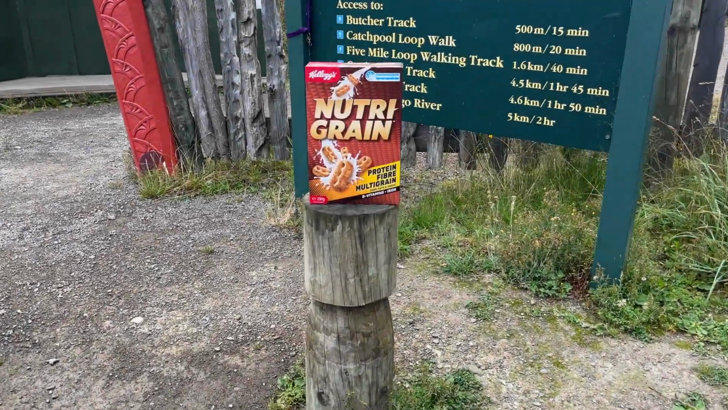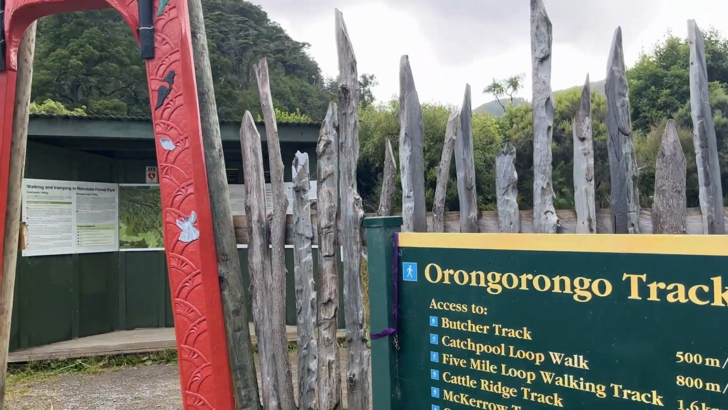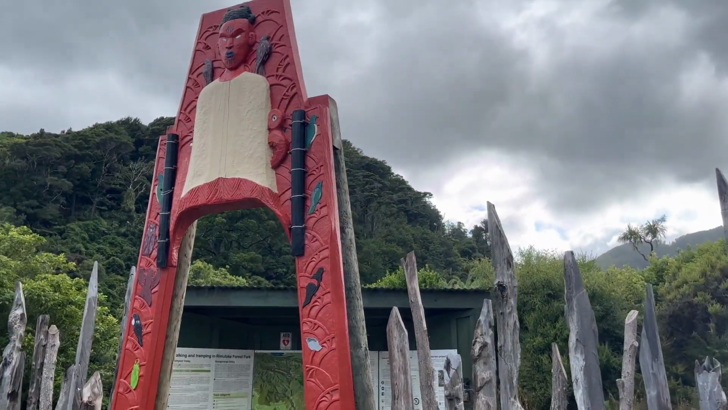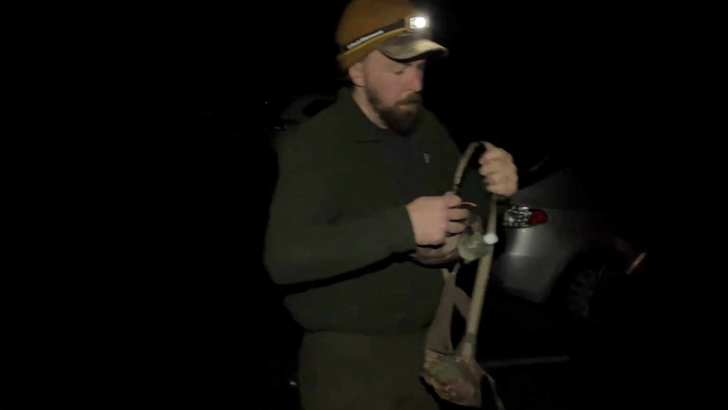Last time on the trail cam mission, we wanted to find out the age-old question: what happens if you leave a box of Nutri-Grain in the bush? A few months later now, back to pick up the cam. Got Darren tagging along this time with his new pup Margot.